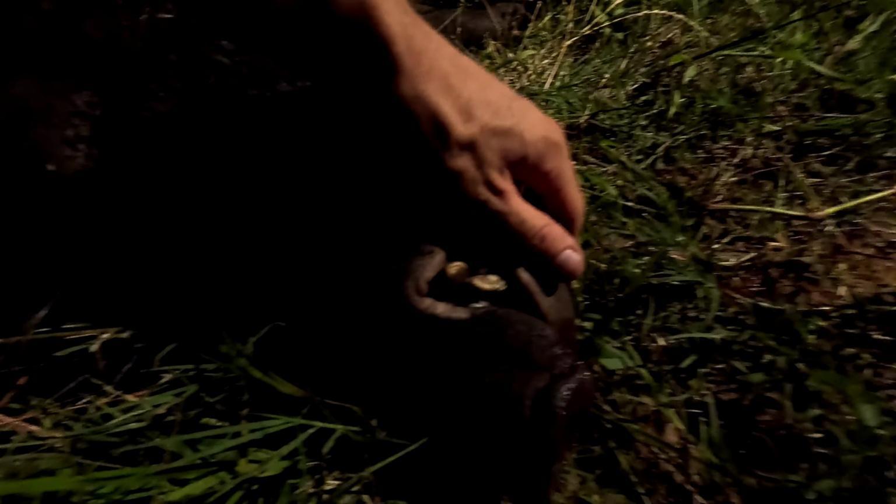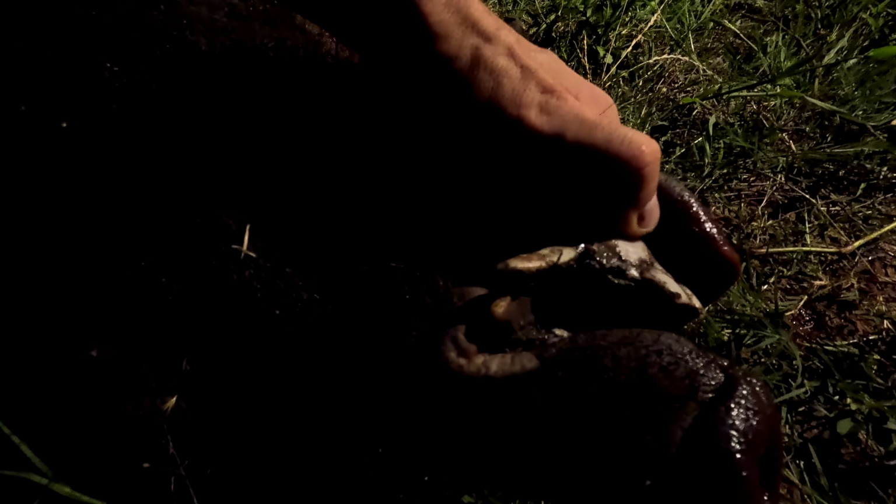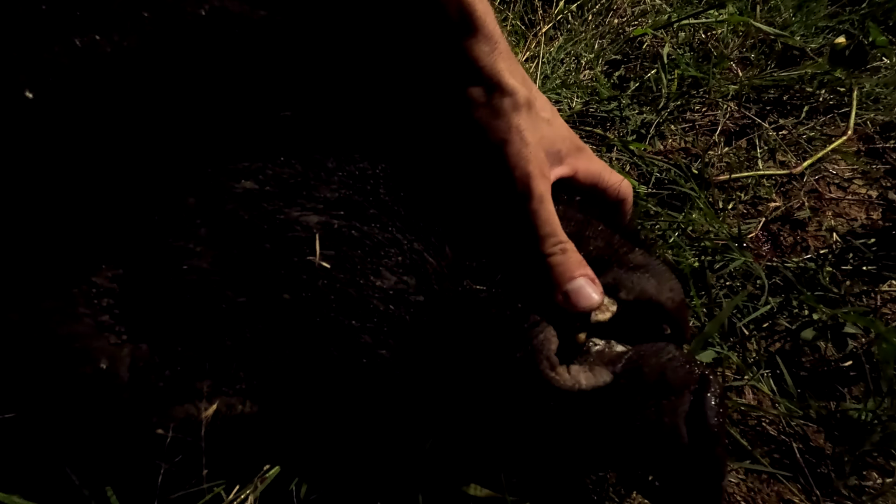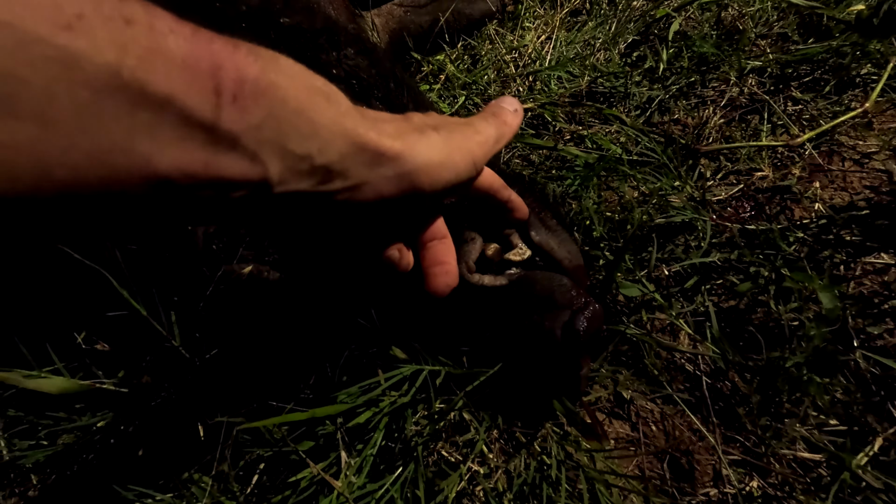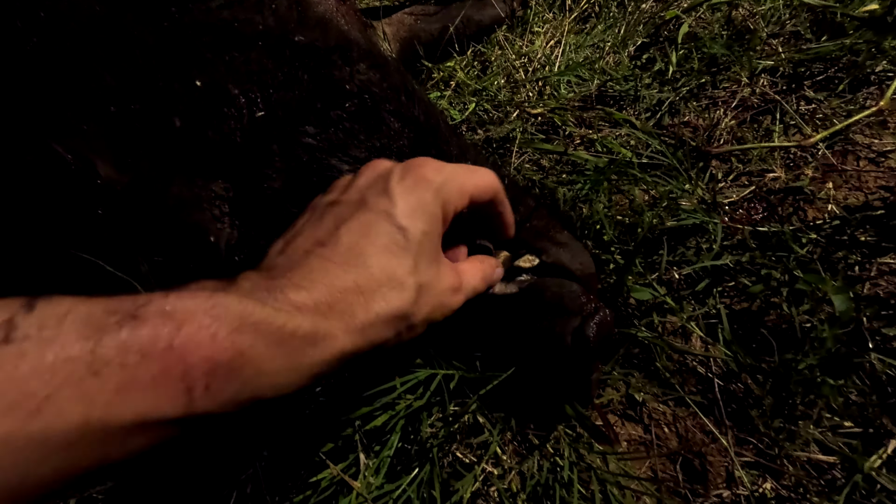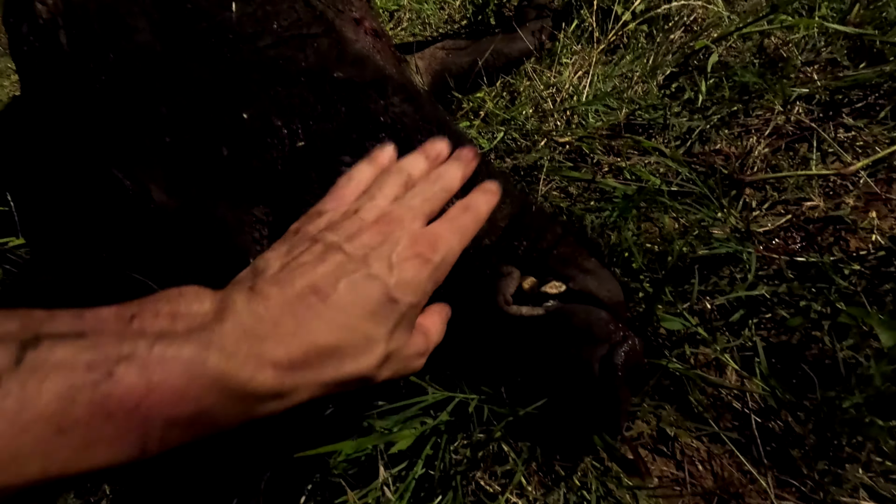He's an old pig. Before I get the wide angle shot, I want to show y'all one. You notice his tusks are pretty worn down. Now, golly, they are sharp though. Holy. I mean, I'm not positive, I think they continue to grow back throughout their life, but as they get older like this, see that top one's real dull. As they get older like this, they stop growing.